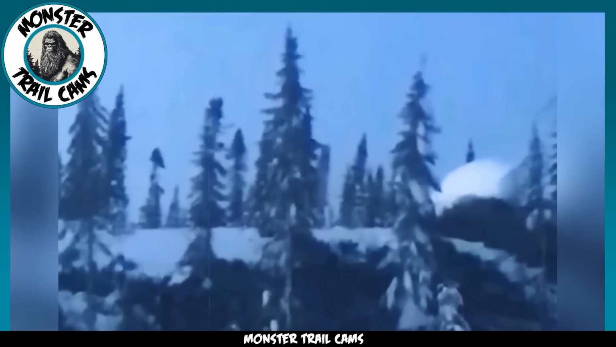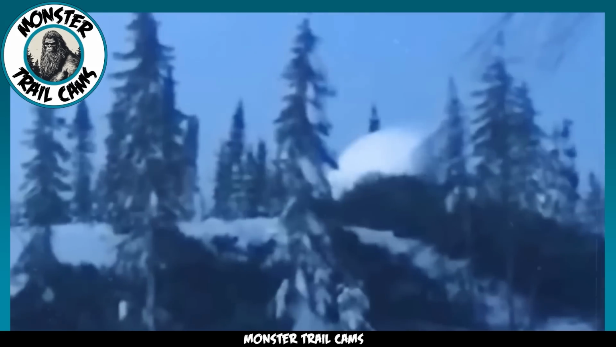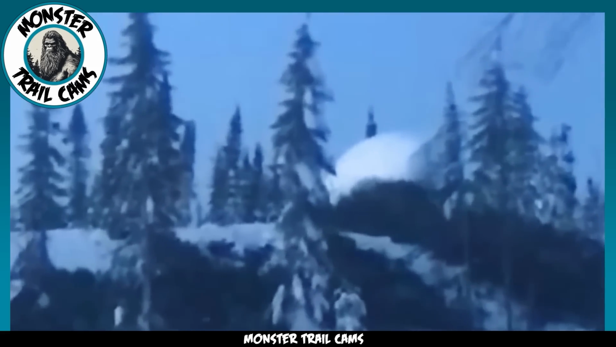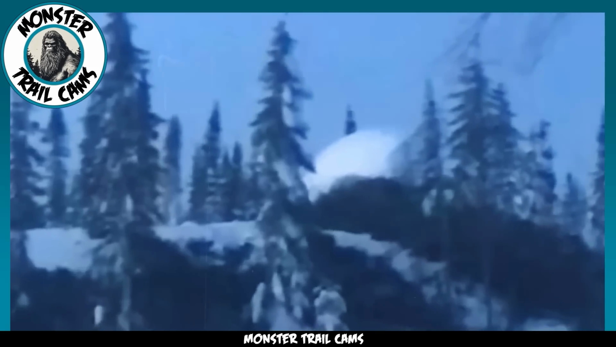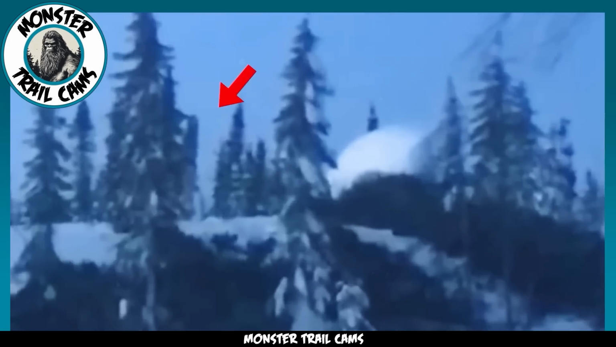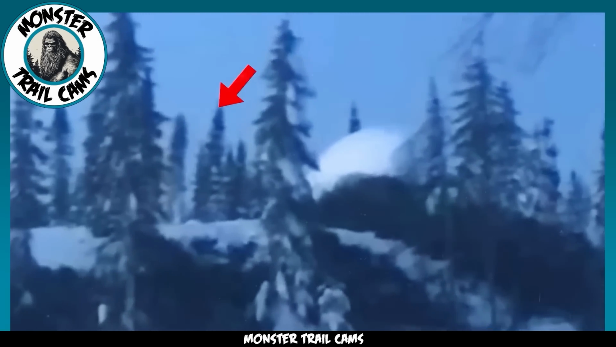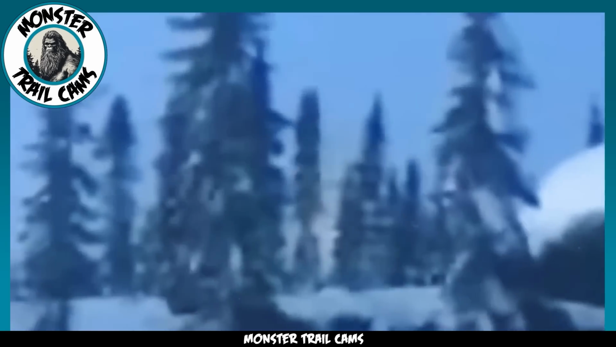Then, in a stunning encore, a second tree repeats this uncanny performance. This time, it's as though the tree lifts its roots and trots right across our view. If you squint, look closer, and focus at the base of the tree, there's something unusual. It's tricky to spot at first, but as your eyes adjust, it becomes more visible. What you're seeing is a creature of considerable size, standing upright on two legs.